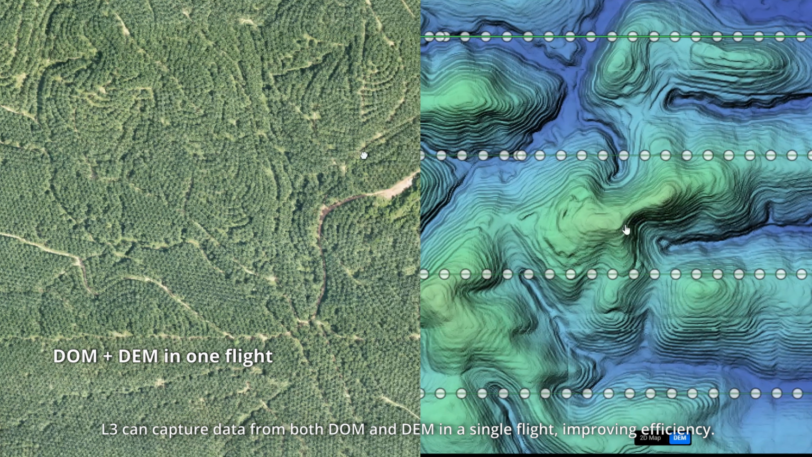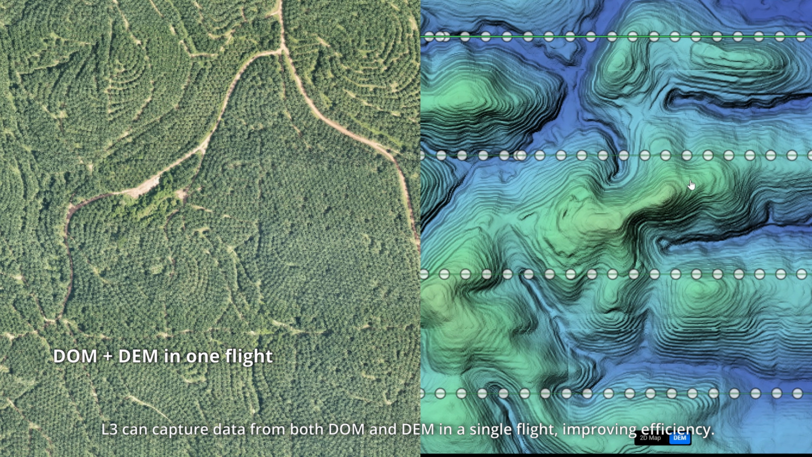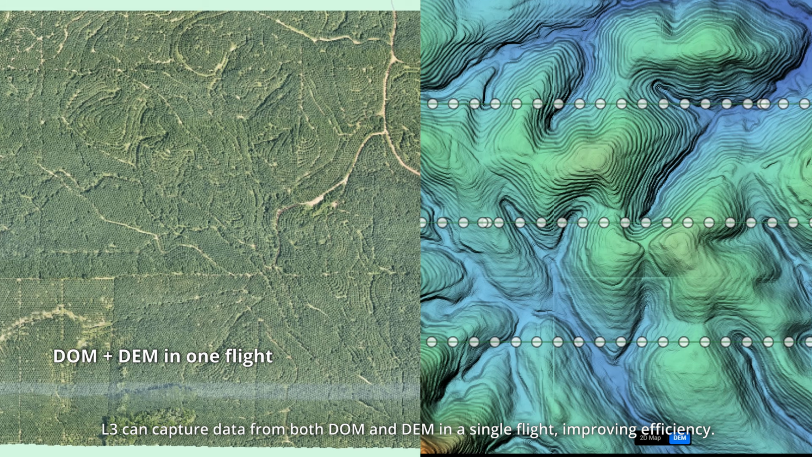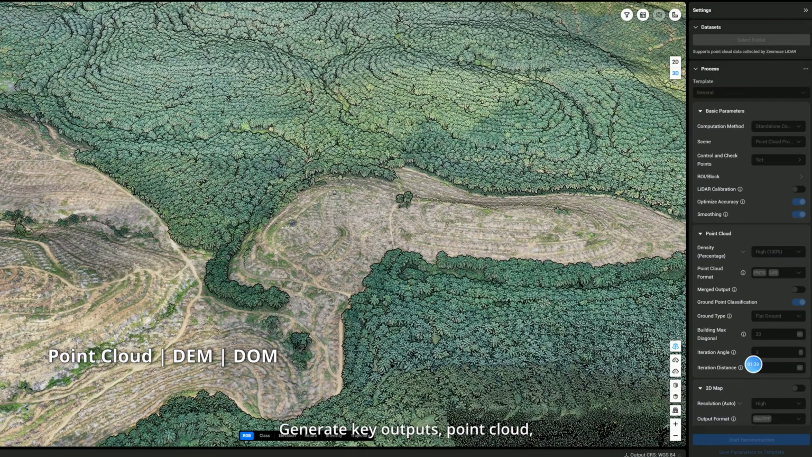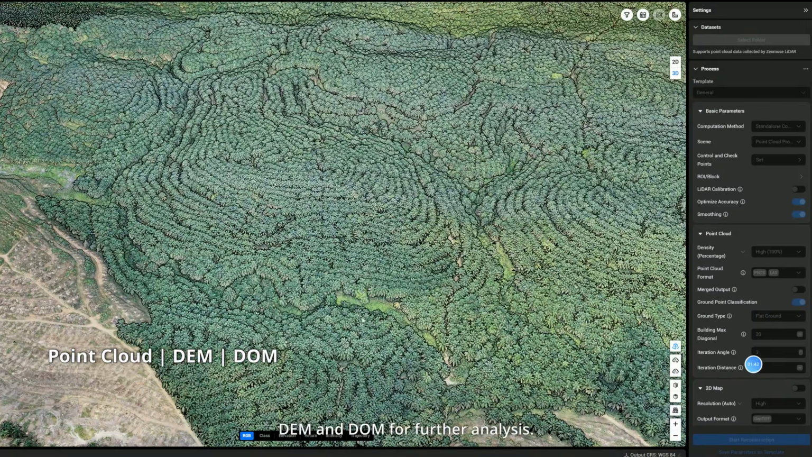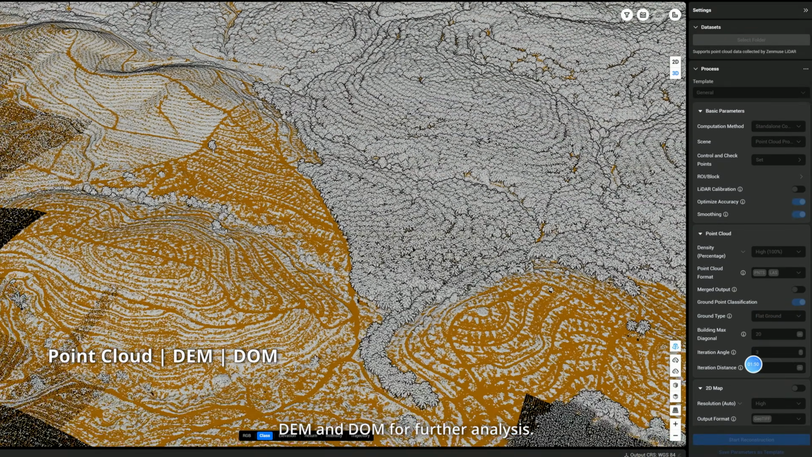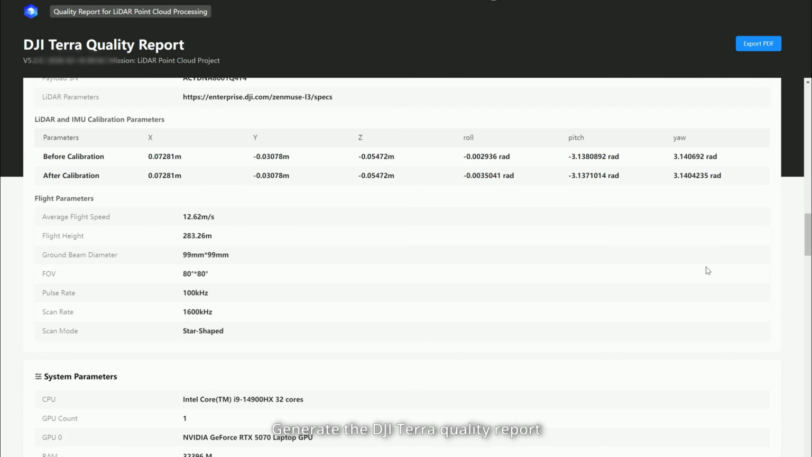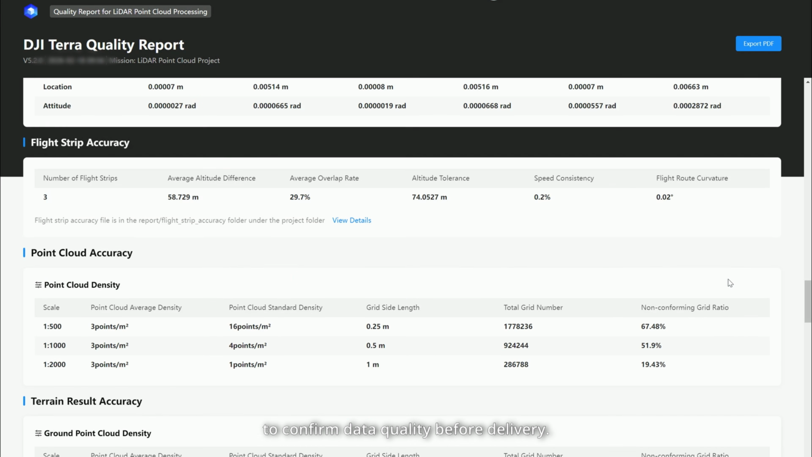L3 can capture data for both DOM and DEM in a single flight, improving efficiency. Generate key outputs: point cloud, DEM and DOM for further analysis. Generate the DJI Terra quality report to confirm data quality before delivery.